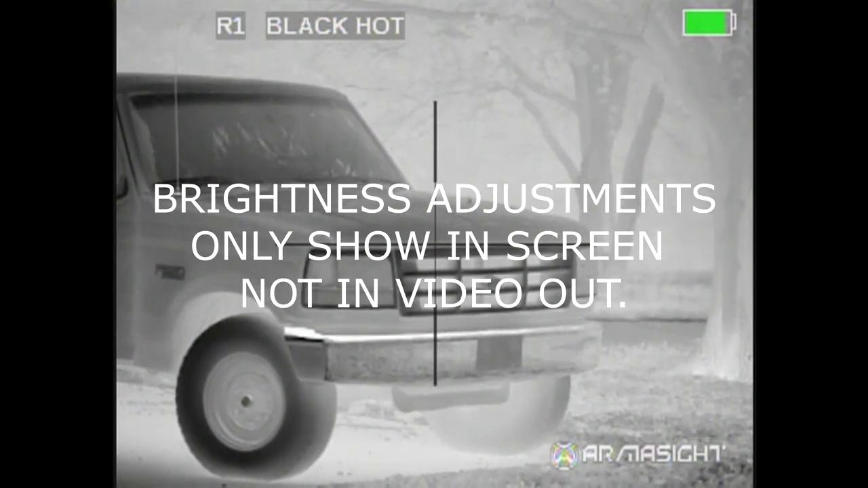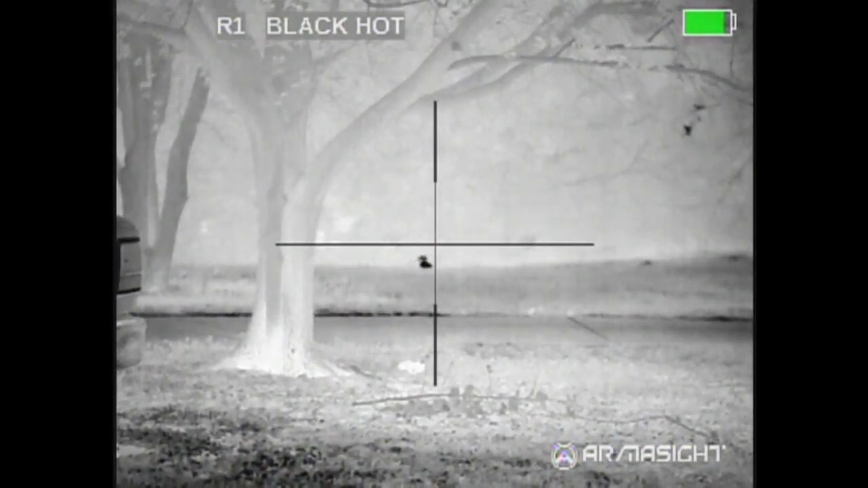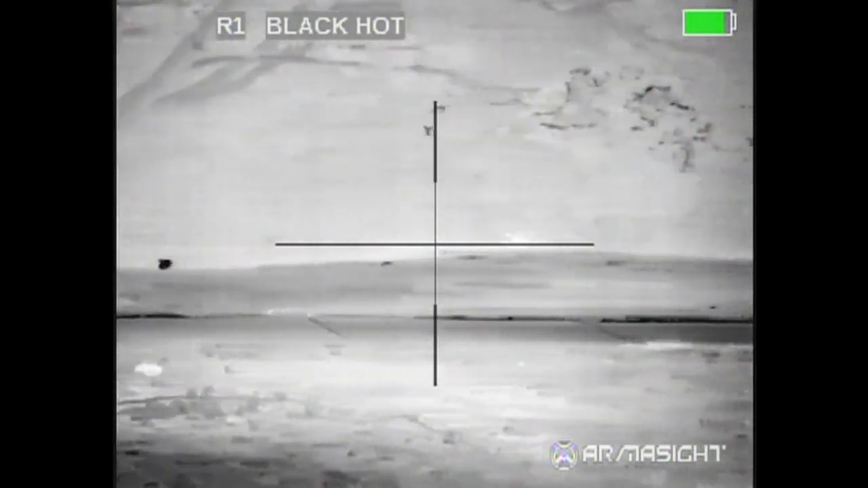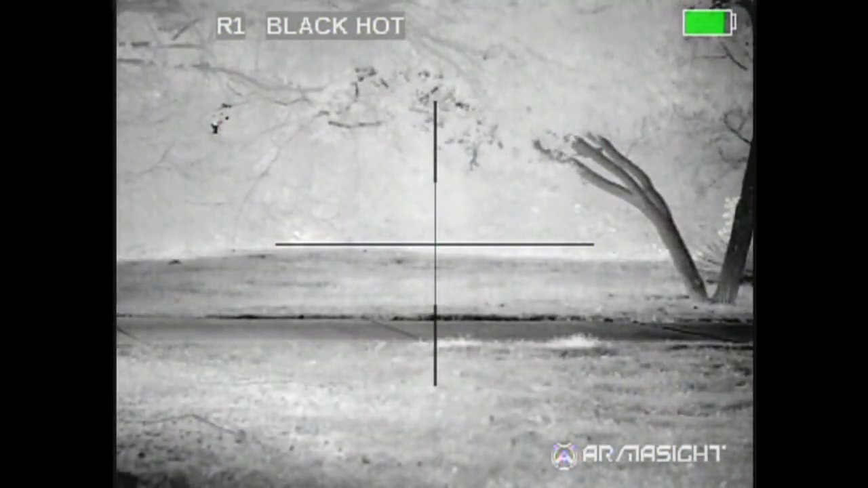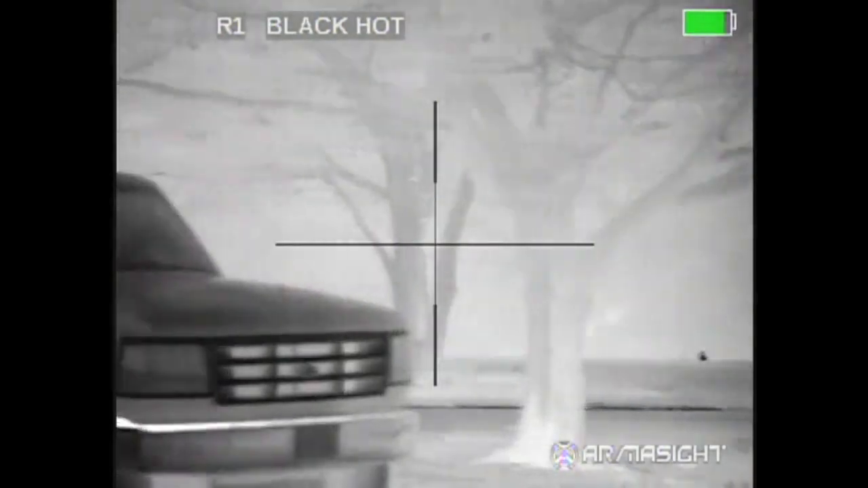And that's going to be how, depending on the weather, how you want it, and depending on if you're in daytime, nighttime, and how much contrast you want. On a day like this where it's really humid, you have to go down in the brightness a little bit. It brings out the contrast a lot more than what it would be needed if it was a cold night.